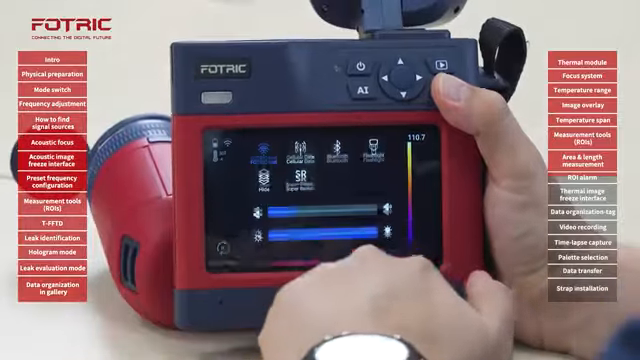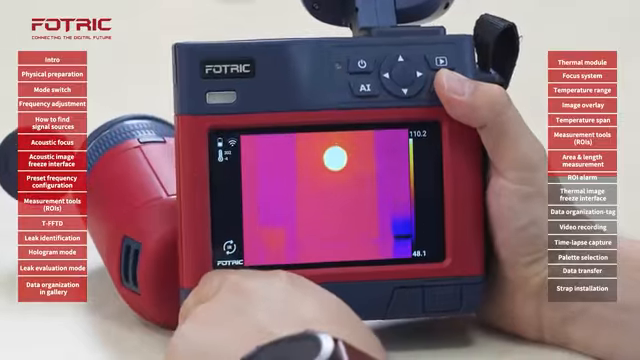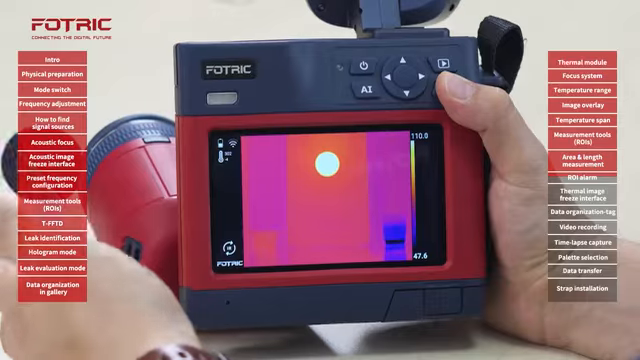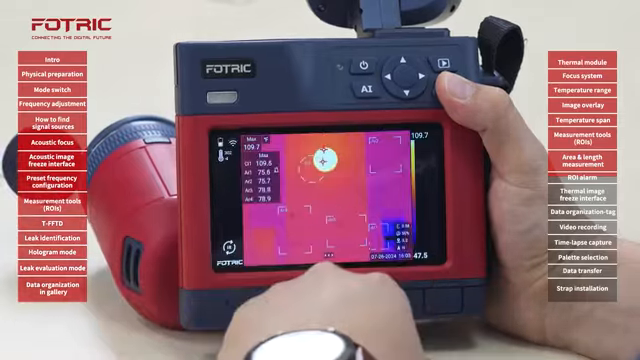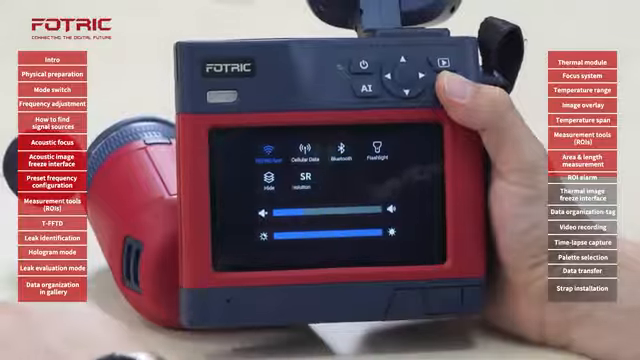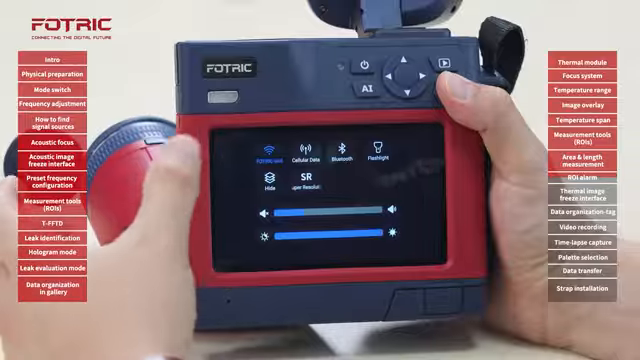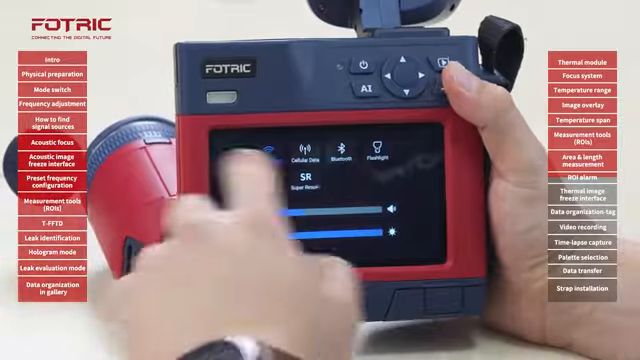I will simply scroll down on the screen and tap on hide. Automatically everything will be hidden. I can take a clear understanding of the thermal image and then bring everything back on. You also notice that there is an additional icon called super resolution. The super resolution will enhance the amount of pixels that are included into a picture for higher details.